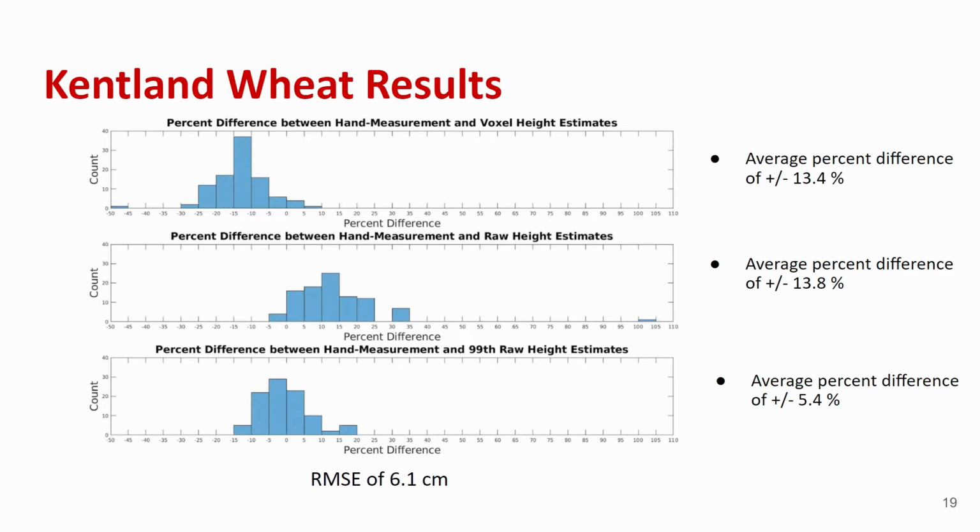The percent difference centers around the -15 to -10% bin and averages plus or minus 13.4%. Using the max height found in the raw data doesn't help due to the increase in noise. For example, there is a point all the way in the 100 to 105% bin. Its average percent difference in estimations was plus or minus 13.8%.